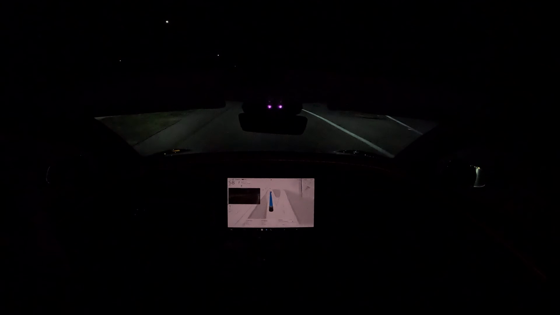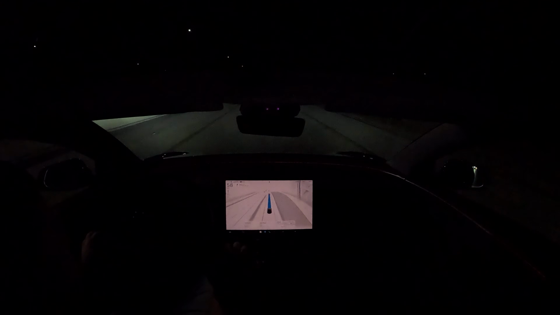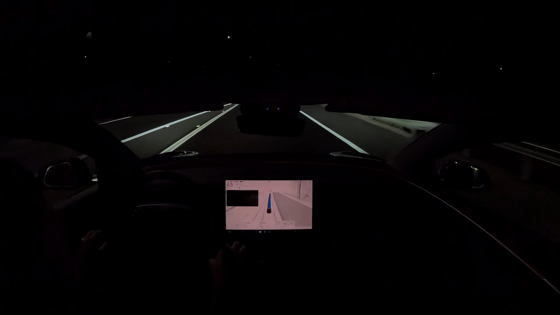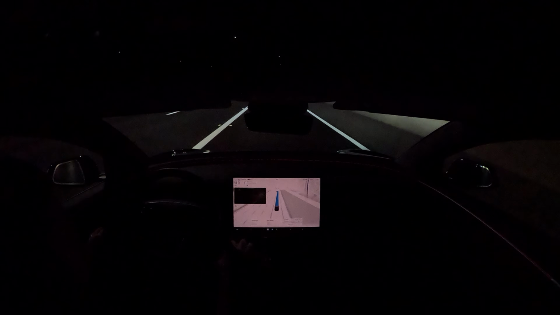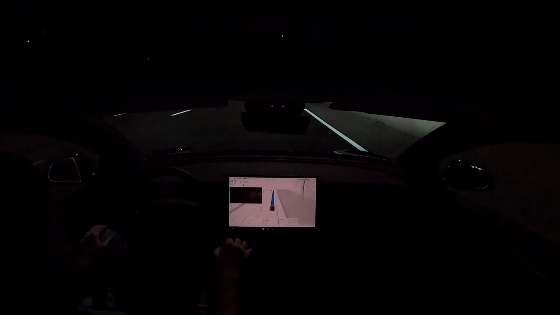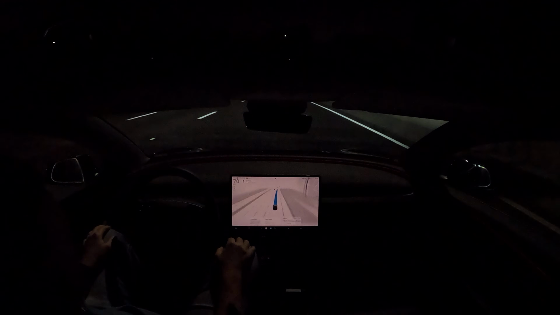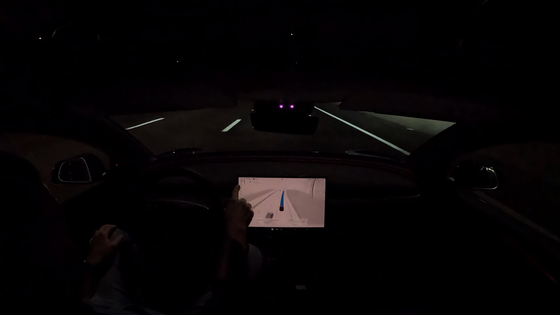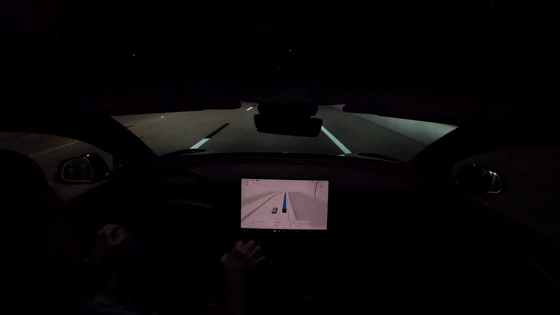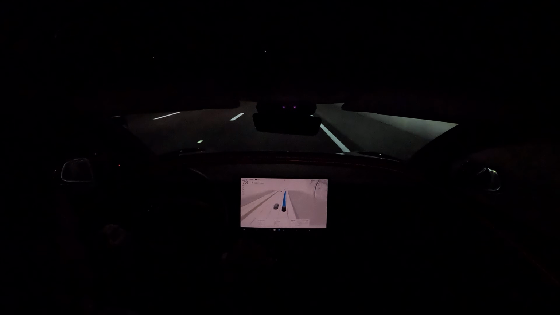We've got our left turn signal entering the ramp to the freeway. Turn it off pretty quickly. So we're clear here. The lane merges. We've already accelerated to 70. Working up to 75, which is the speed limit.